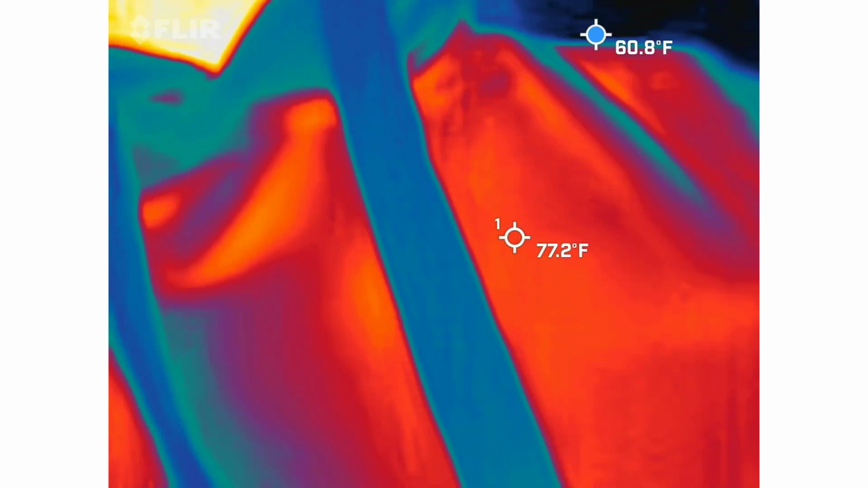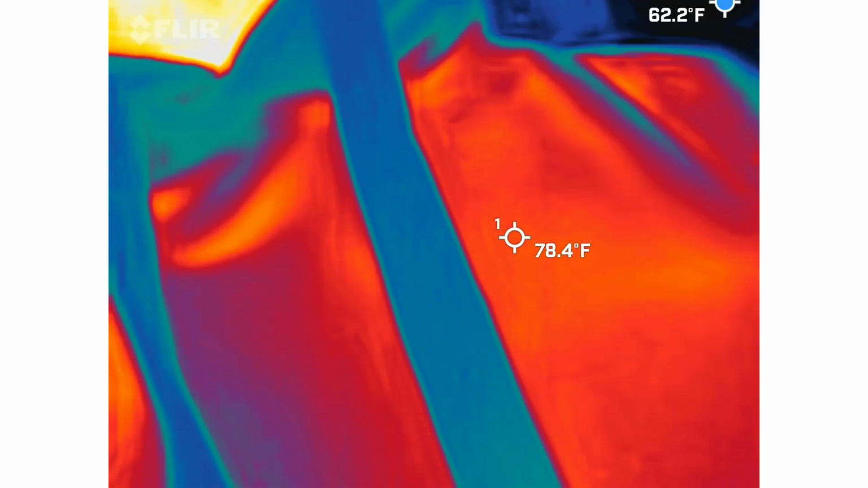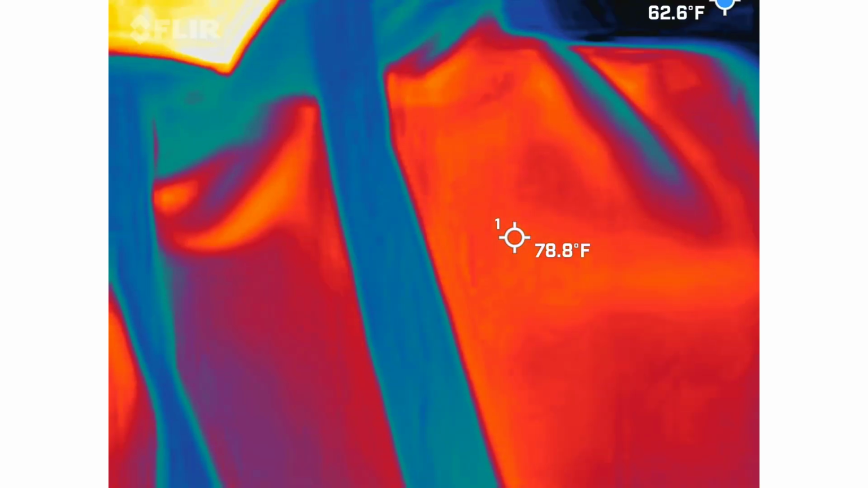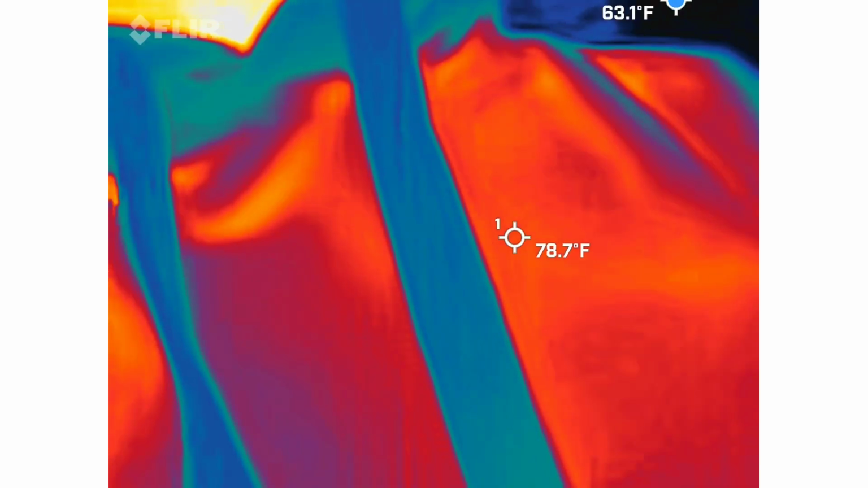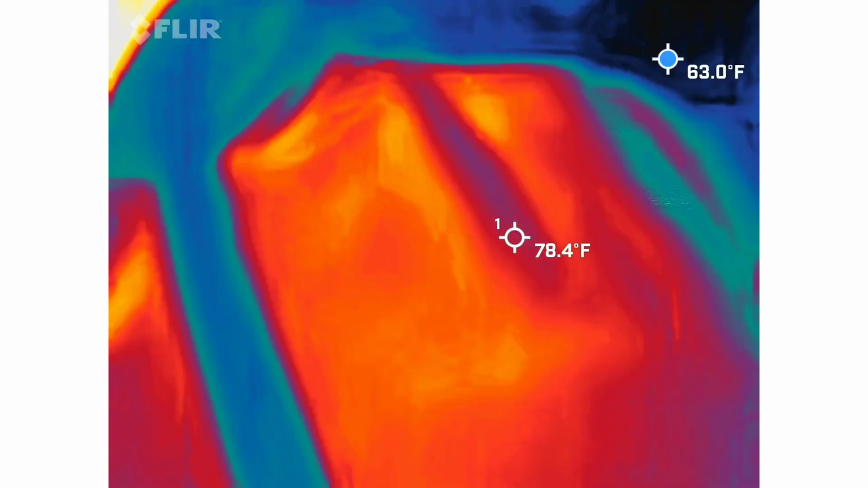I also have this thing set up with a blue dot bouncing around the screen to help you when you get your video back. The blue dot is there to show you the coldest spot in the frame at that particular moment. It does have the temperature next to it, and I also keep a center crosshairs, and I keep track of all your temperature and all the conditions anyway. That way you get a guide of where the coldest spot in the frame is going to be.